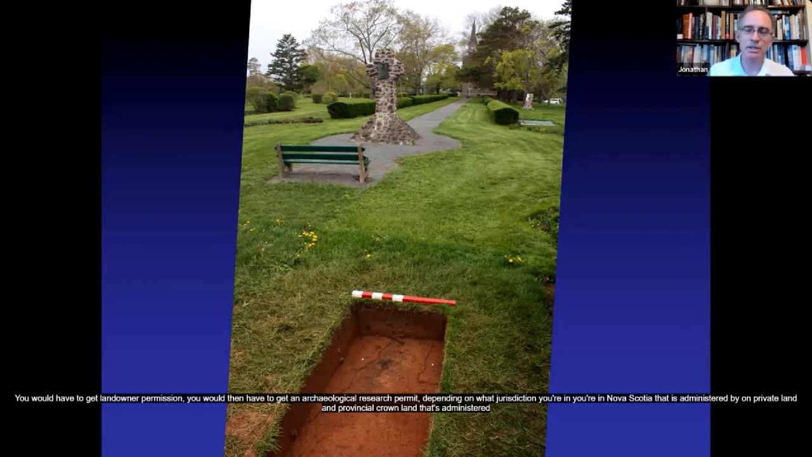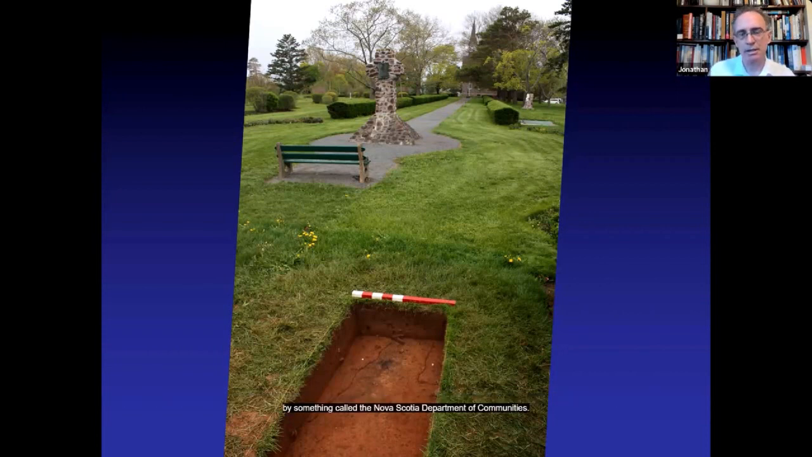Here in Nova Scotia, on private land and provincial crown land, that's administered by something called the Nova Scotia Department of Communities, Culture, Tourism, and Heritage. It keeps getting reorganized, but that's the entity presently. Or if you're on federal land, national parks, national historic sites like Grand-Pré, it's a Parks Canada permitting process. But you need a permit to undertake this kind of work, so that it's done by people who are qualified and experienced, and it results in a reporting sequence. So any of this work that's done will result in reports that get filed with the government.